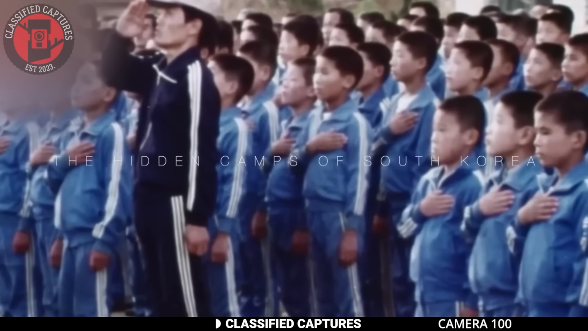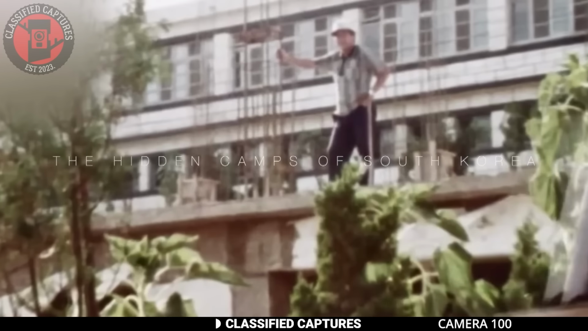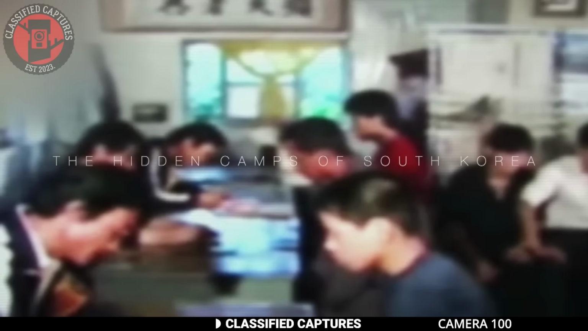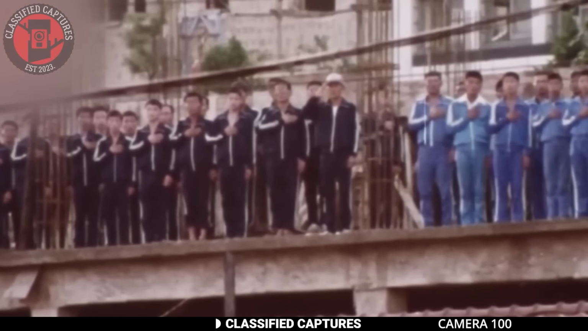Back in the 1970s and 80s, the Korean government initiated a city cleanup campaign. Under the guise of removing homeless individuals and undesirables from the streets, they rounded people up and sent them to a facility known as the Brothers' Home. But what happened there was far from charitable.